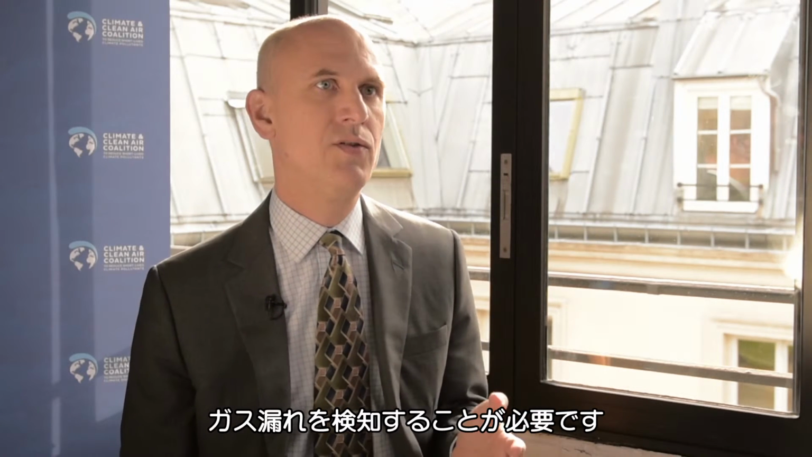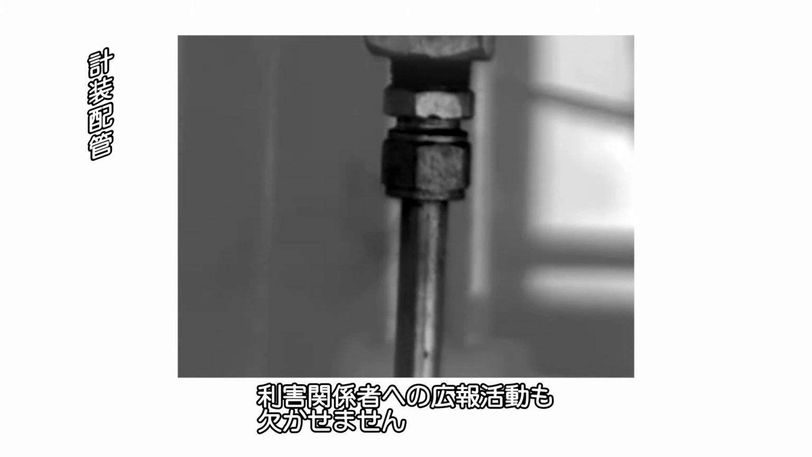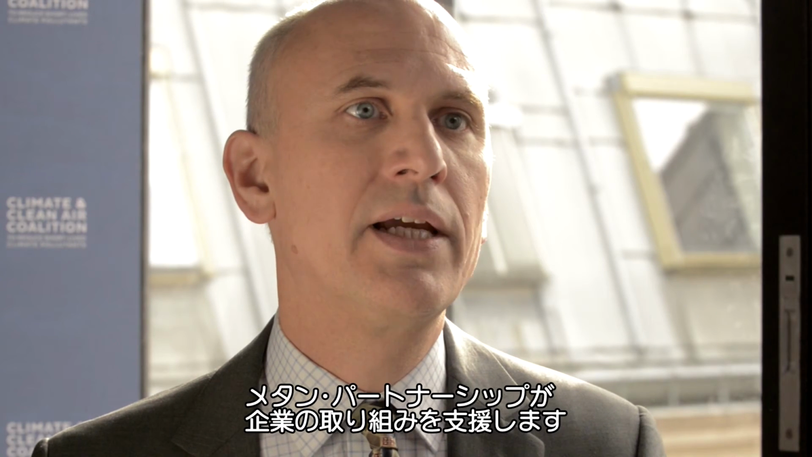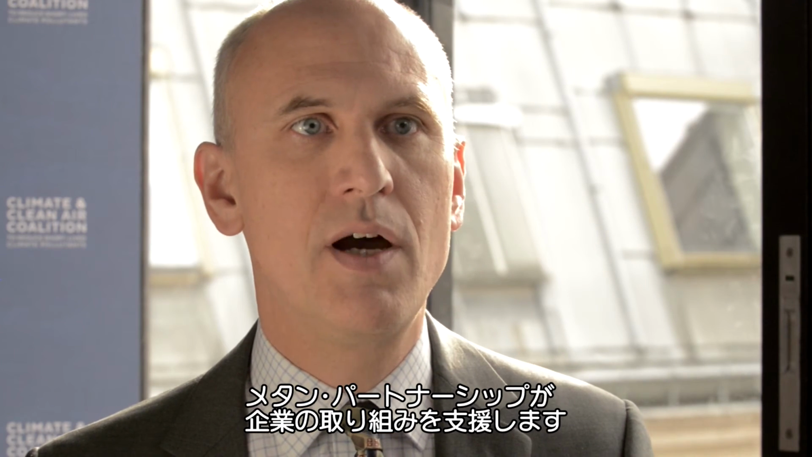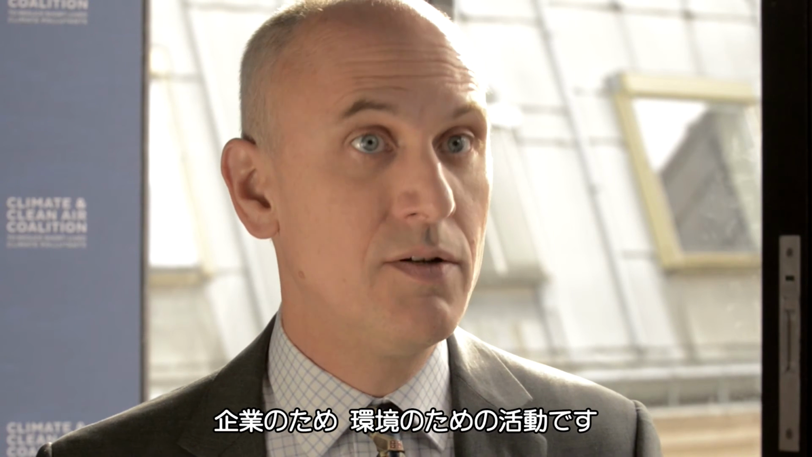But you need to find the emissions first, and to do that, you need to survey your operations using a systematic approach. And you need to assure your stakeholders that this is what you're doing. The CCAC Oil and Gas Methane Partnership offers companies a way to do this. It's good for business, and it's good for the environment.